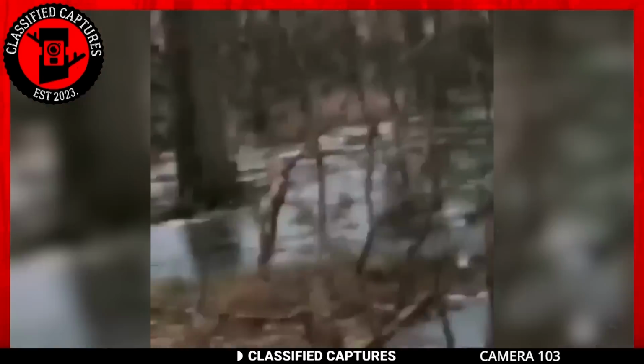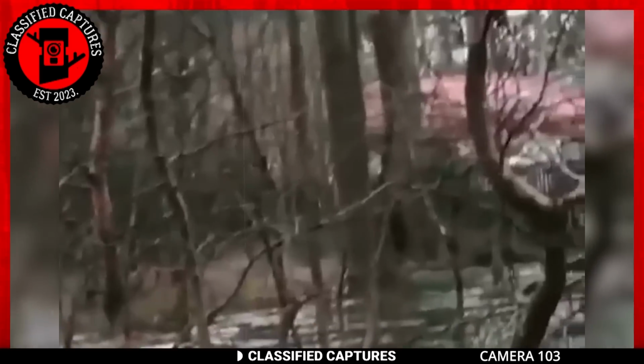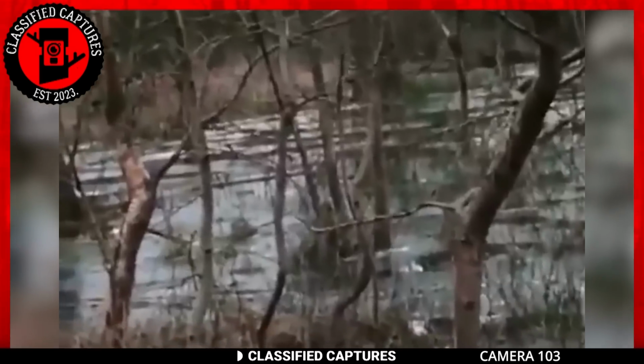Some members of the paranormal community are convinced it's a Sasquatch. Others think it might be a skunk ape. What do you think?